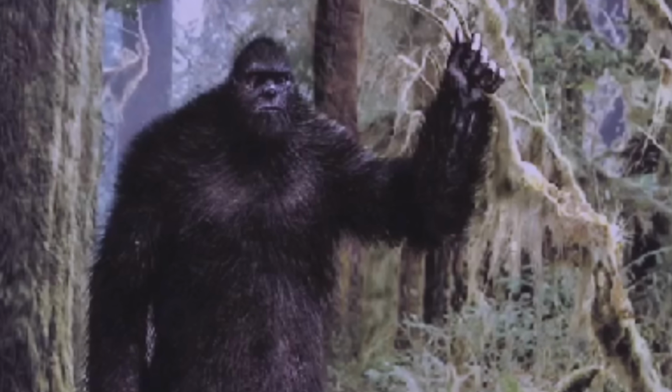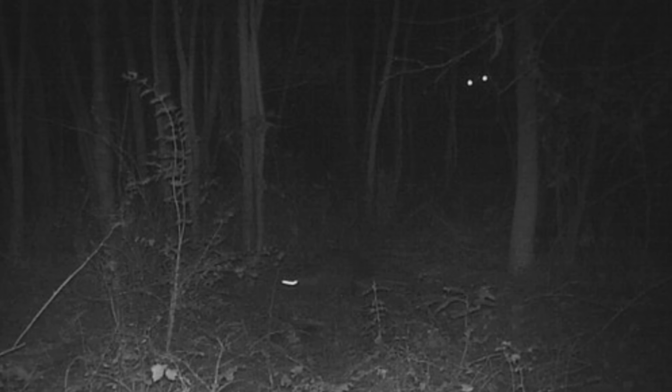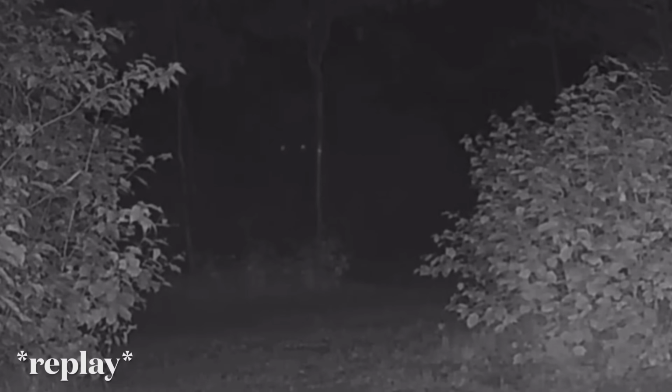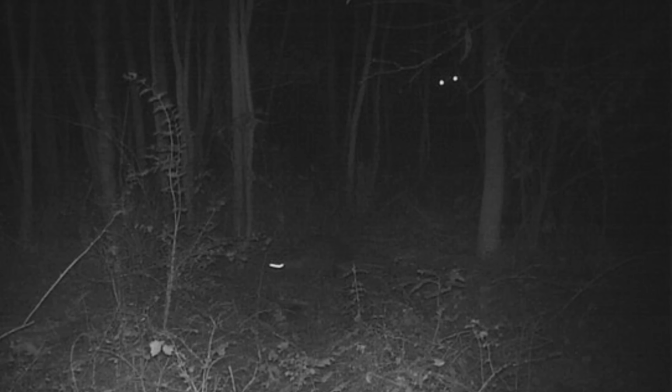Now, it's not proven that this is Bigfoot or that Bigfoot is even real. However, this photo looks a lot like this clip that I showed in the last trail cam video. As you can see, they both had similar reflecting eyes at a similar height and a similar width. It does not look like it could be any normal earthly creature. Is this really Bigfoot, or is it some other strange unknown creature that lurks in the shadows?